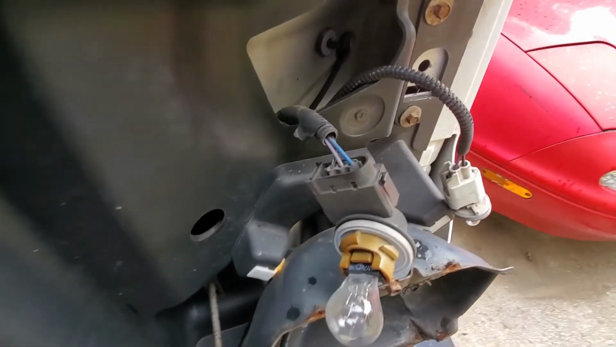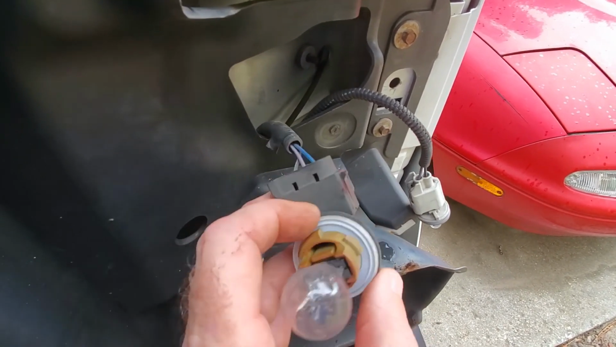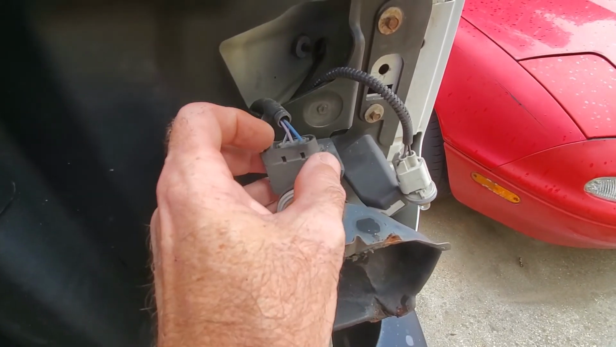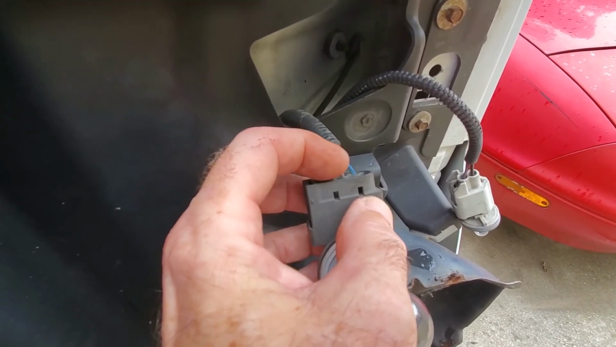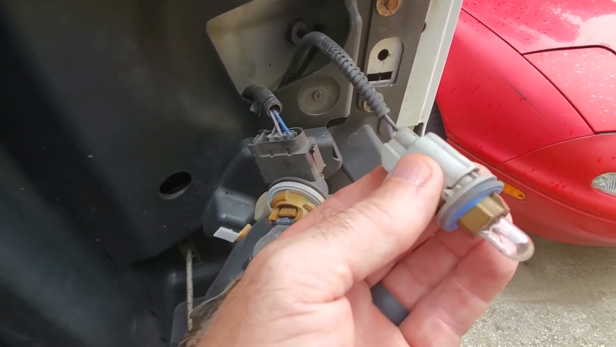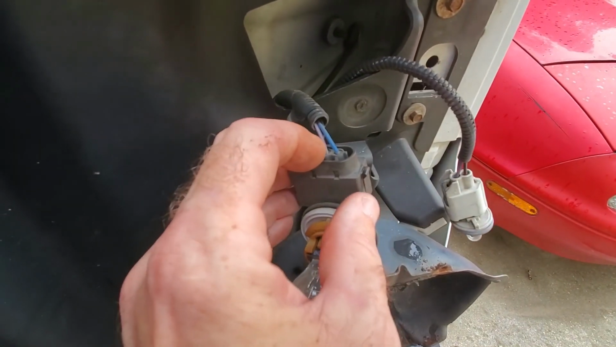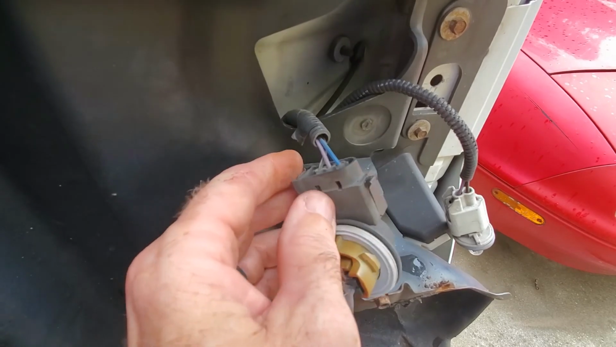So on my van, again, this is a 4D250 2011 model. There are 3 wires going into this dual filament bulb, and this bulb is the daytime running lights and turn signal bulb. So there are 3 wires. You've got a black and white, which is obviously the ground, and then you've got a purple and a blue. And if you look over here, this is the side marker lamp, which is also daytime running, and it has purple and black and white. So that tells me that the purple wire here is going to be daytime running, and the blue is going to be the turn signal.